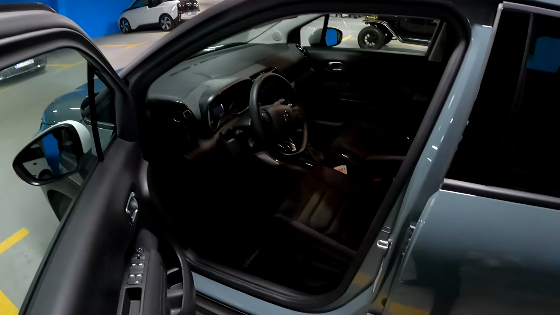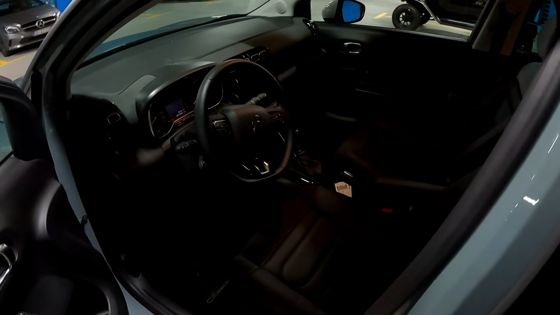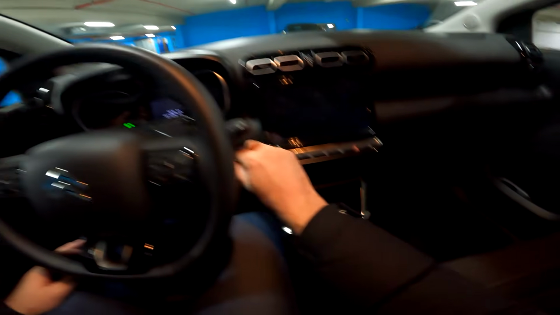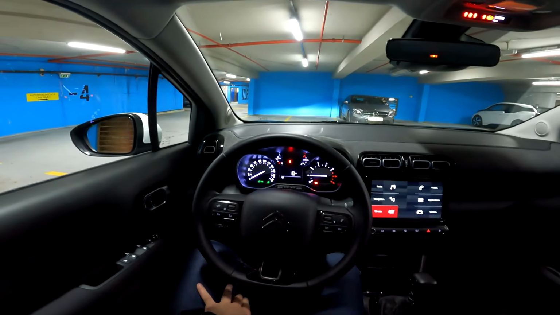And here we are greeted with a nice interior. We have a new screen, I will talk about that in a moment. But these are the advanced comfort seats with a special foam, 15 millimeters of foam to make them as comfortable as they could be. Okay, and this is it. In order to start it, you need to put the key here, and we are ready to go.